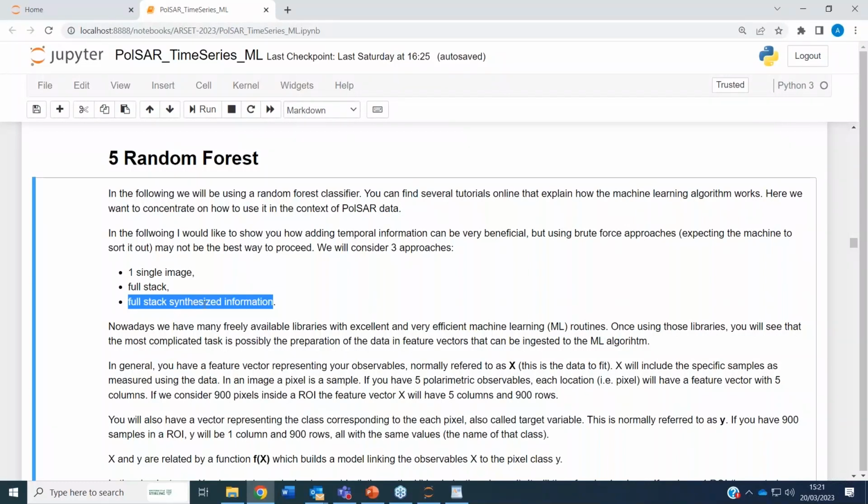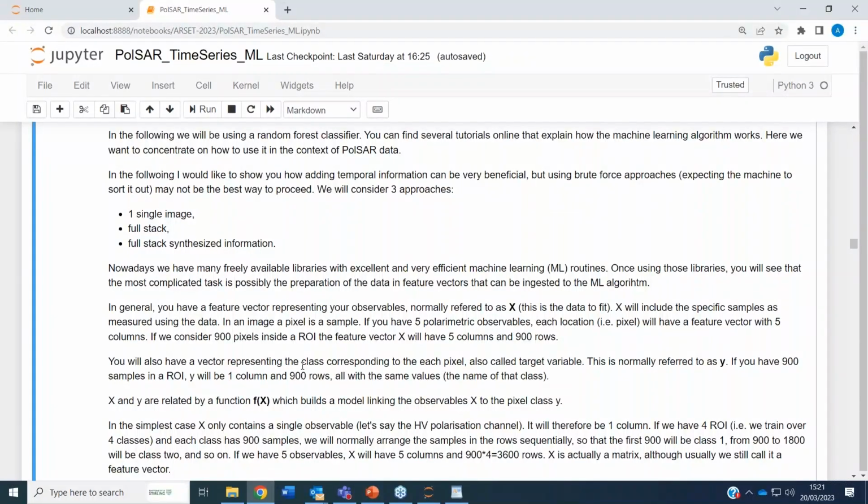So we don't just go brute force, chucking it all in and letting the machine decide what is important and what is not. We try to understand what could be important and offer this to the machine. So it's, I'd say, an intermediate approach. First bit, as I said, when you want to use machine learning, is creating these feature